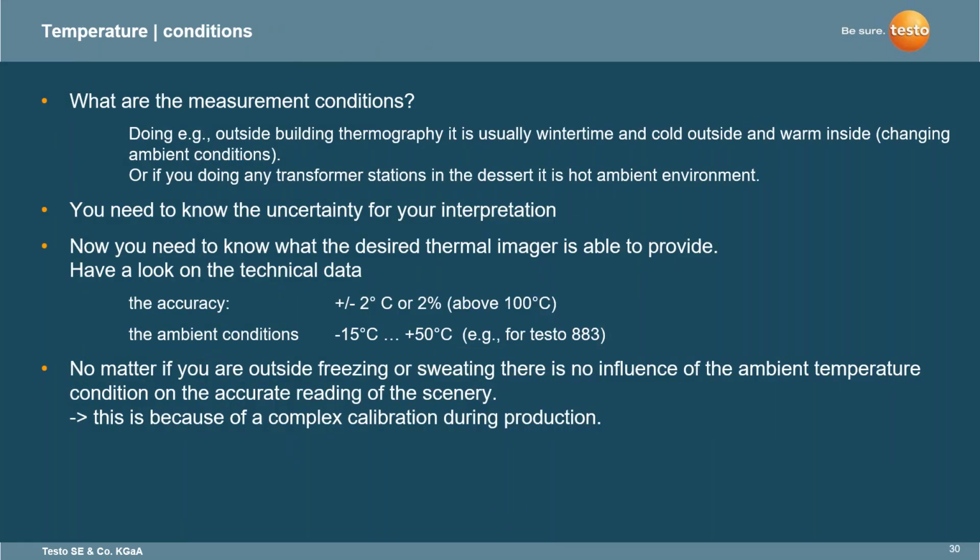Now, the last part, because we're getting close to the end here, is another aspect that makes Testo very unique. I know we talked about how they're designed and built in Germany, but we also want to take into consideration, especially when you look at an imager, that a lot of the ranges, accuracies and thermal sensitivities are all very much the same. Again, the detectors, the lenses, the way they're built, the different software, almost every imager looks to be the same on paper.